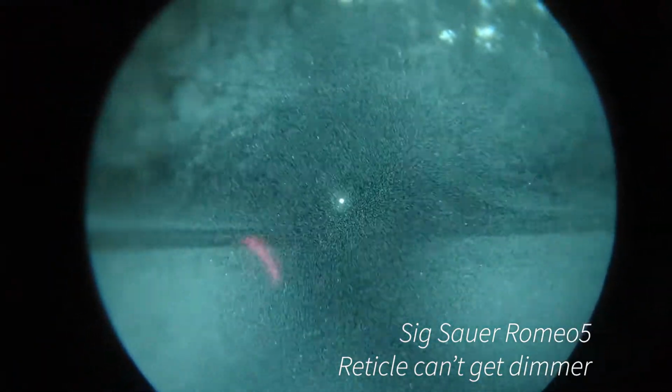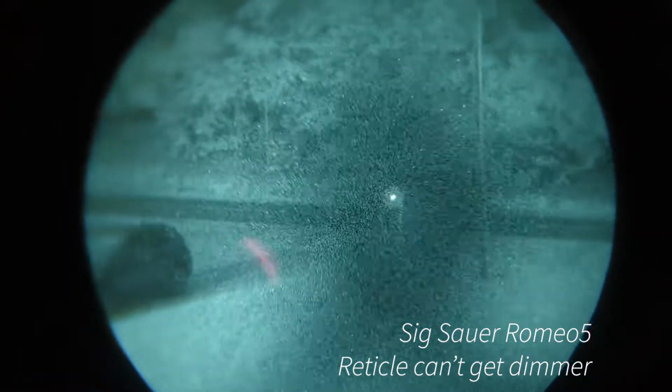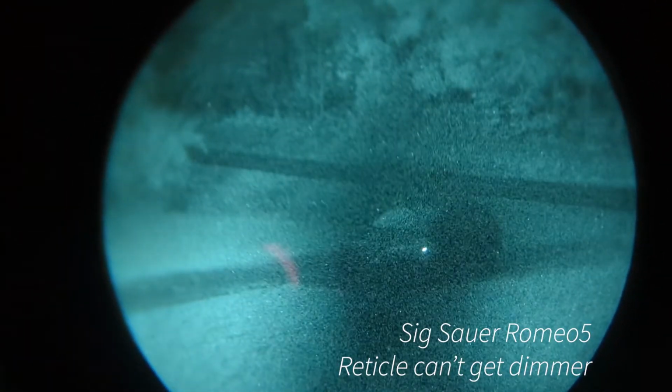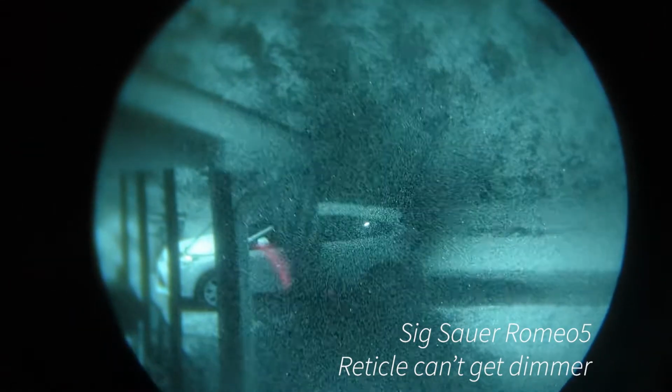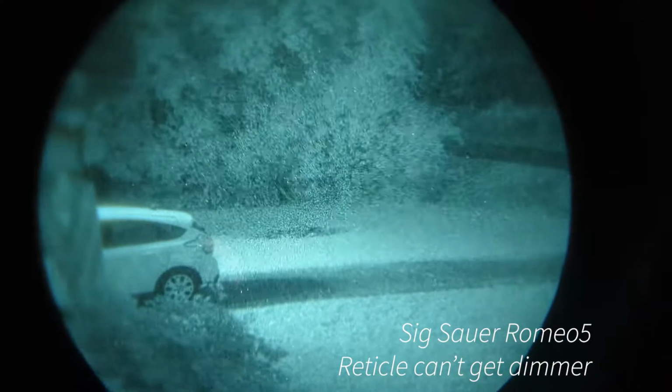But here's our entry into the night vision world, at least the passive aiming. We do have a couple of lasers to play with, but so far I think three of us have purchased the Holosun LS321, so really not a good comparison there. But at least passive, we have a few budget red dots.